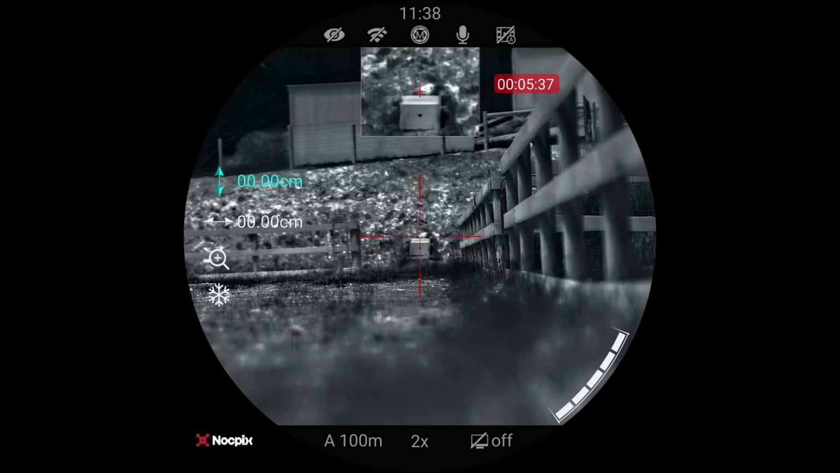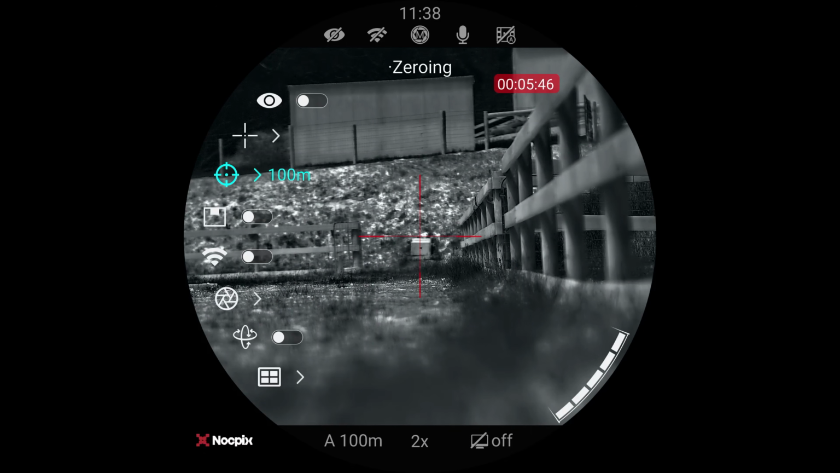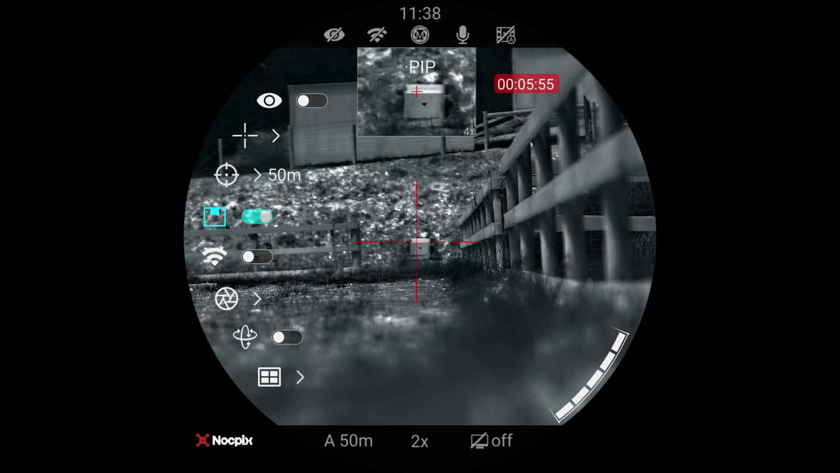Okay, and we're not going to go into zeroing right now. Get rid of that because we'll go into zeroing shortly. So let's go back to the main menu. So go down through them. Let's just put it back into 50 meters and go backwards from there. Okay. All right, we've got our picture-in-picture on or off.